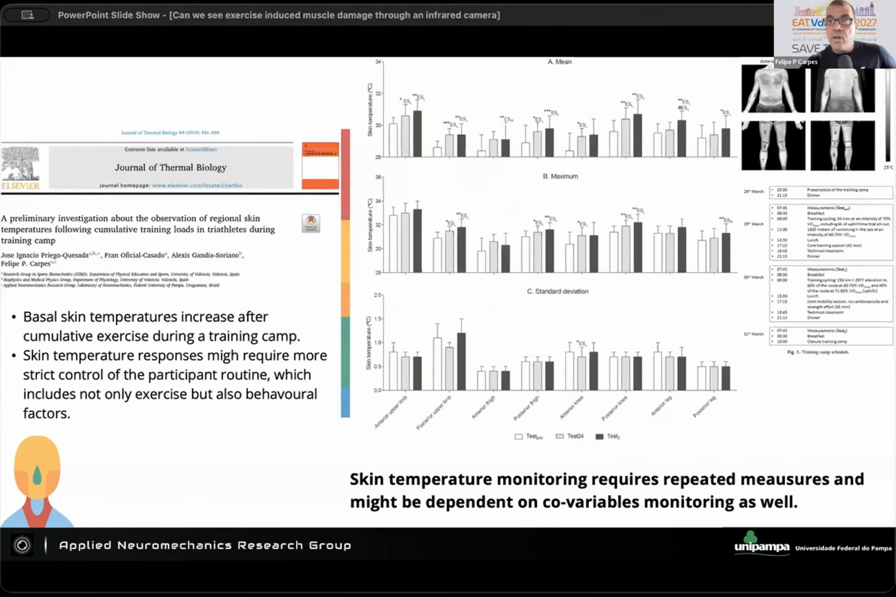But when we control for these cofactors, like following participants before and after exercise, not controlling in terms of defining exactly what they are doing, but making sure that all participants are having a similar routine during a training camp, that was the case of this study here, then we found some interesting outcomes from the basal temperature. At that moment, in our perspective, it would be a nice option because the basal temperature will be measured before exercise and would reflect the adaptations from the previous days of exercise.